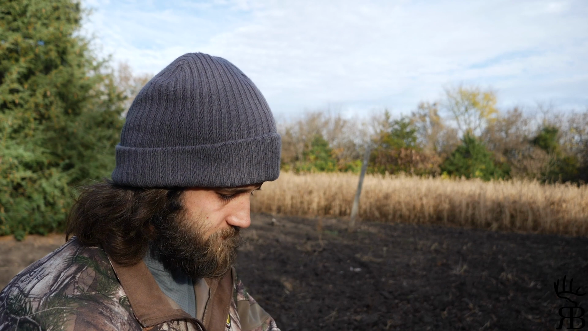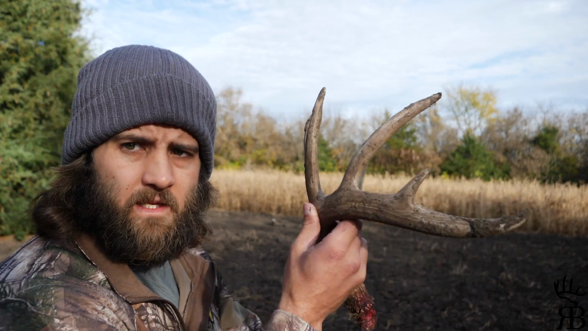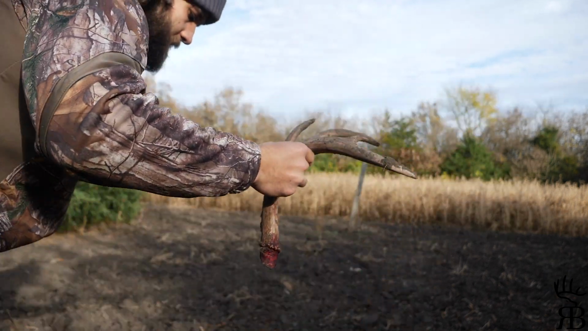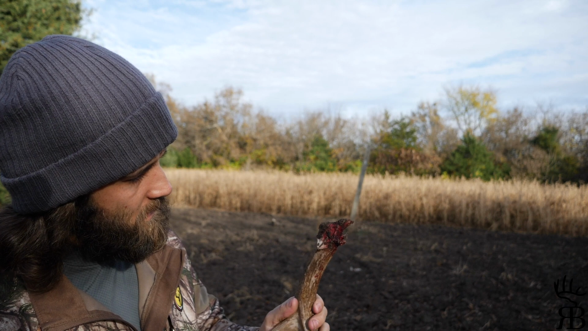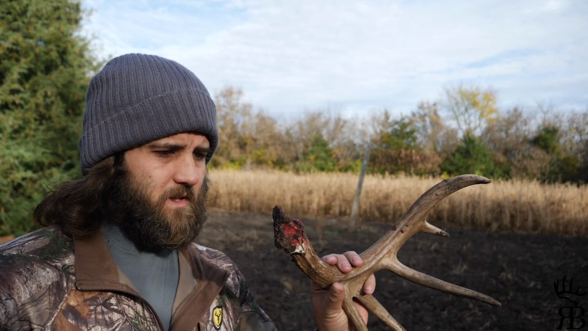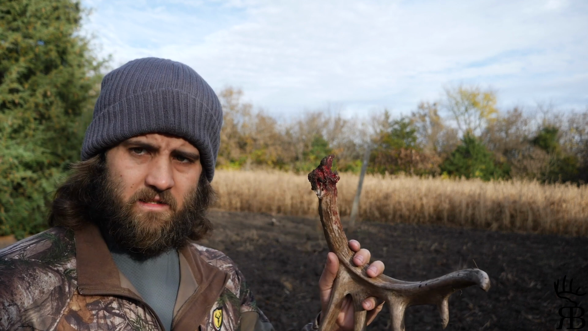I mean, it's October 29th today, and last night Bucky and this buck here were fighting, and on stable ground. But I mean, you can see how deep that is. I'm not sure if he's got a brow tine left or not. But that's all the way into the skull. So that's just not good.